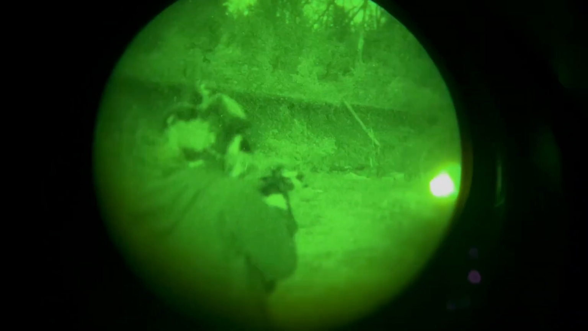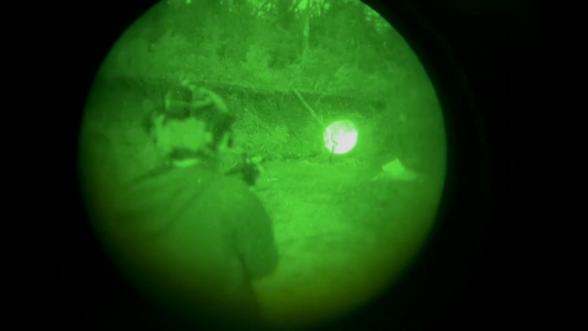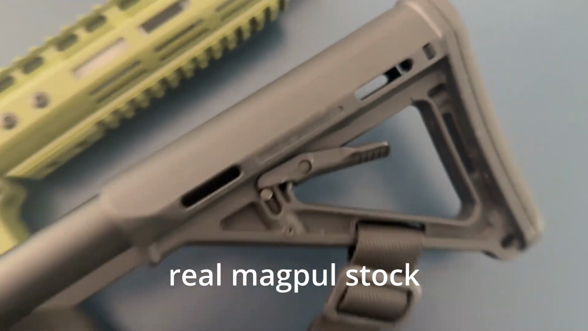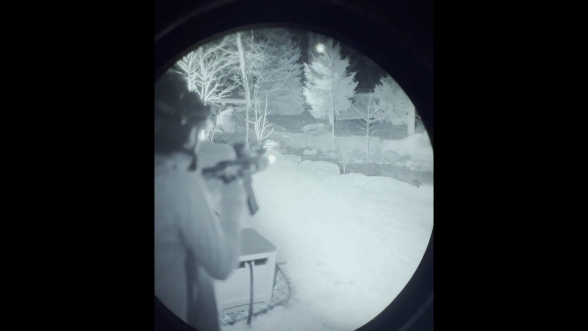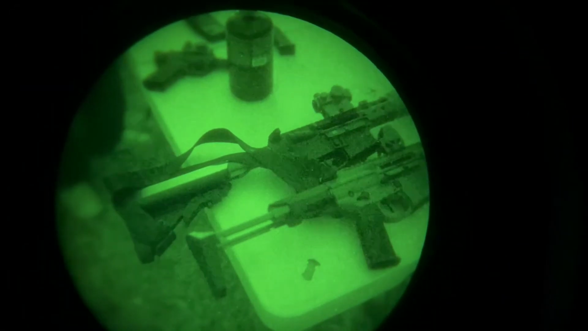In my opinion, these tactile tools are about as close as it gets to the real thing, so much so that depending on the type of GBBR you get, you can swap out the furniture with real steel furniture to make it feel exactly like your firearm. With all of this, they are quiet and safe, letting you shoot them in your backyard under nods without disrupting anyone. I've been using these for about 2 months now, and it's honestly more fun than anything.